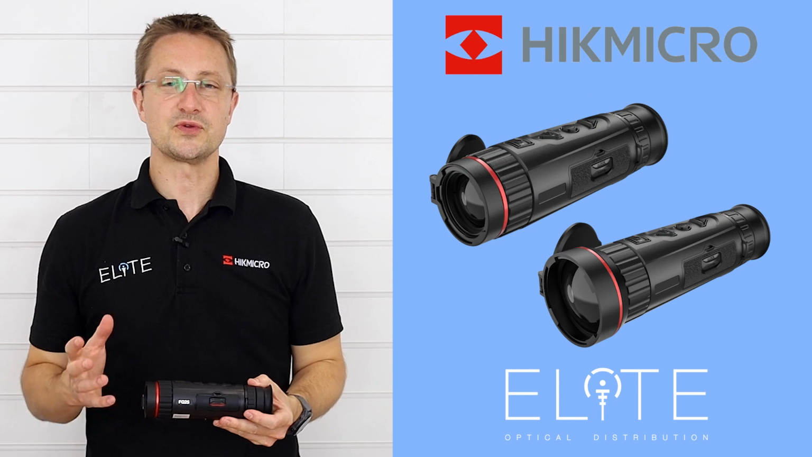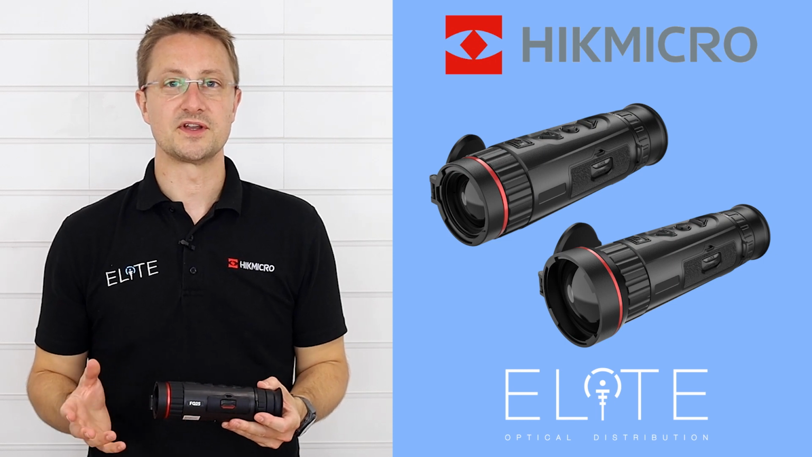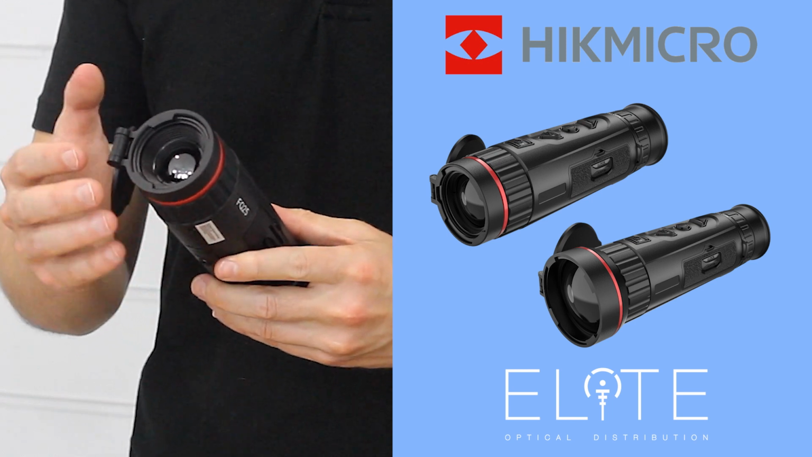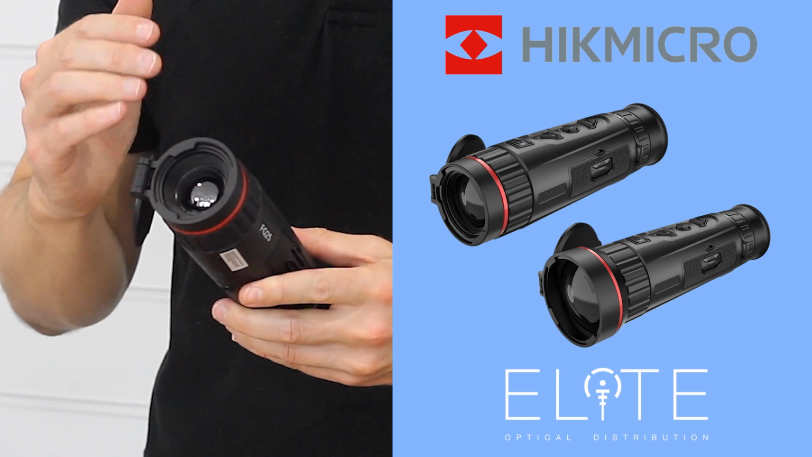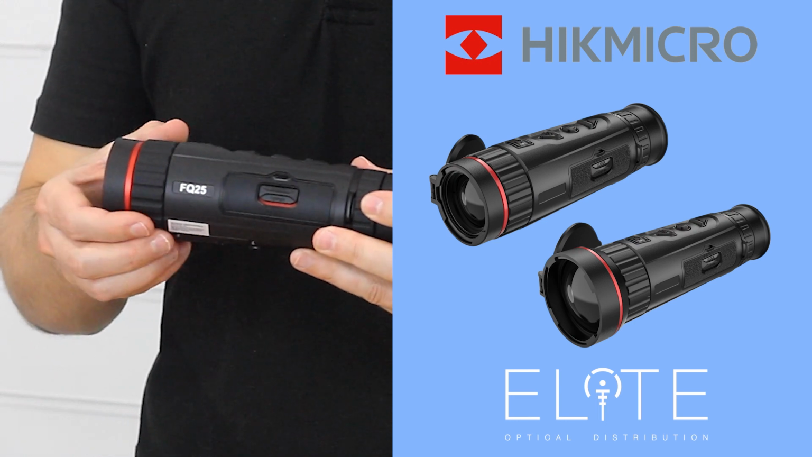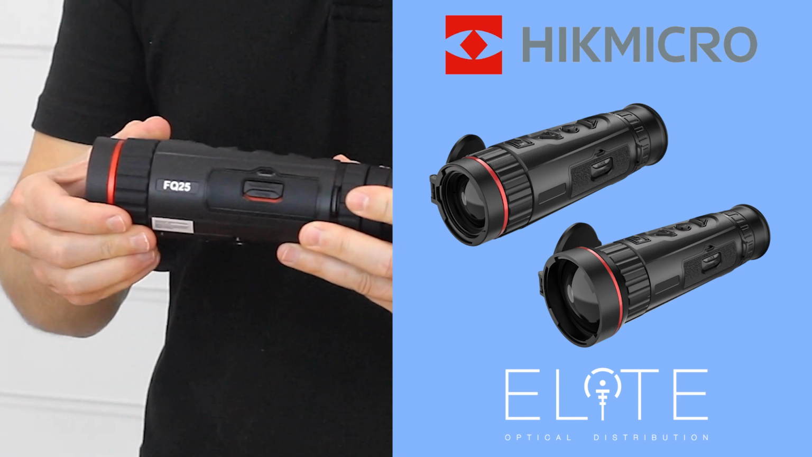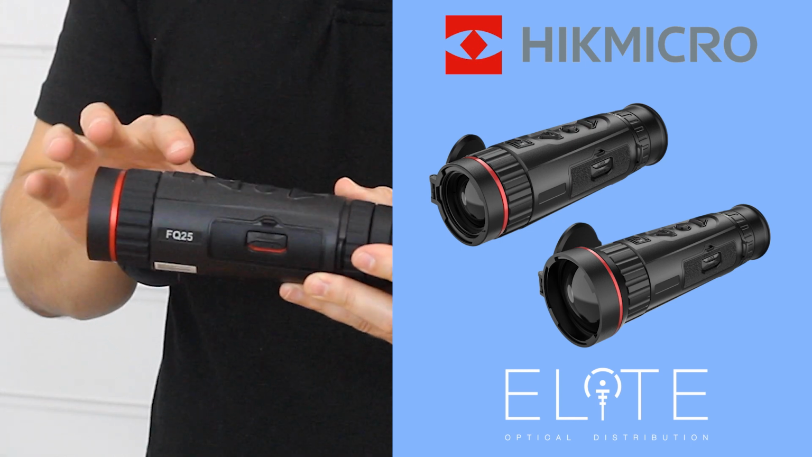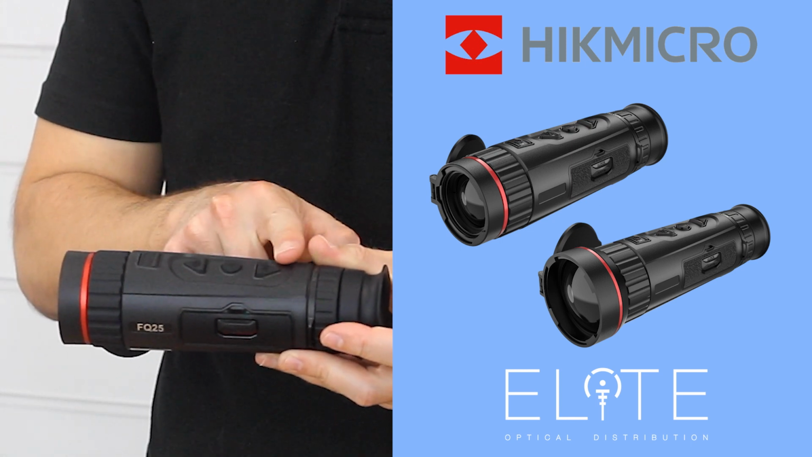So let's just walk through the features in the Falcon binoculars. Starting from the front, this is our thermal lens. It's set well back and protected, so it shouldn't get knocked or dropped. Coming back a step, this is our main image focus. This is adjusting for parallax or for distance. Coming back, we've got the buttons on the top.